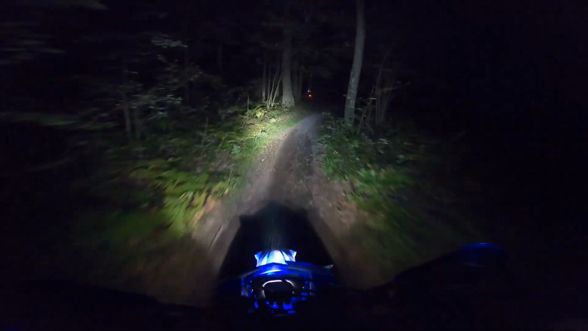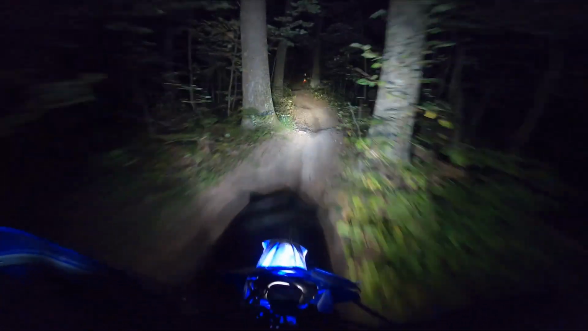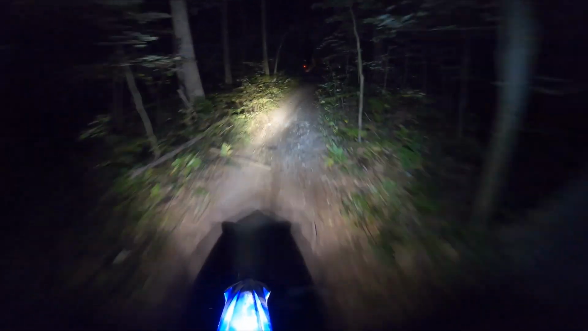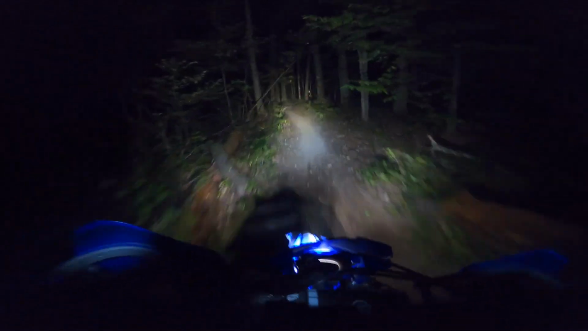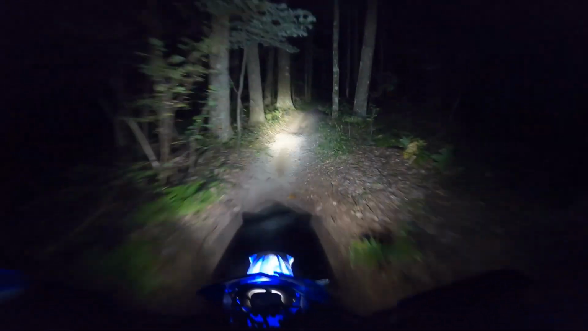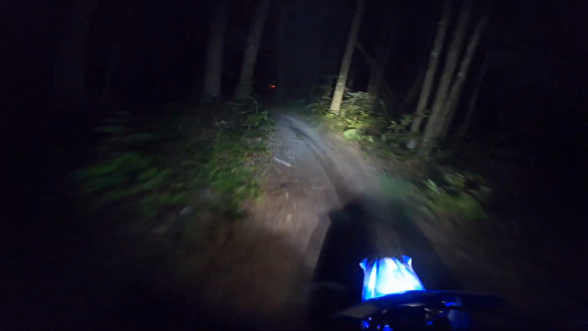So, I made that good. I don't know if you guys saw my head go back when we were off trail popping those logs. A branch that was up high caught my helmet light, so good to know it didn't rip off.